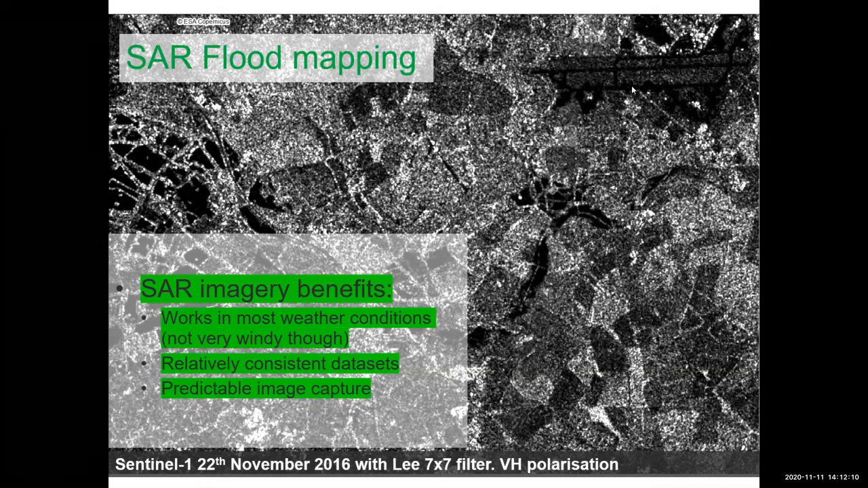And if you've got a lot of wind, that's going to create roughness in the water and generally give you a brighter signal, which hampers things somewhat. The other thing is they tend to be very consistent and predictable data sets, in terms of we know when the data is going to be acquired, and generally know when we're going to be able to get hold of the imagery.